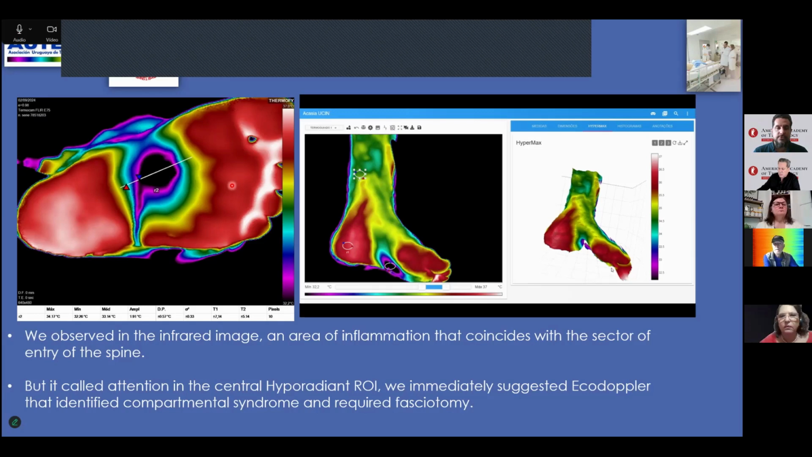Here, through the reconstruction. Here, second week after surgery. Look at that. The patient has no inflammation area. It's more stable. The third reconstruction is very stable in comparison to the first area upside post-surgical. This patient evolution is favorable in the next weeks.